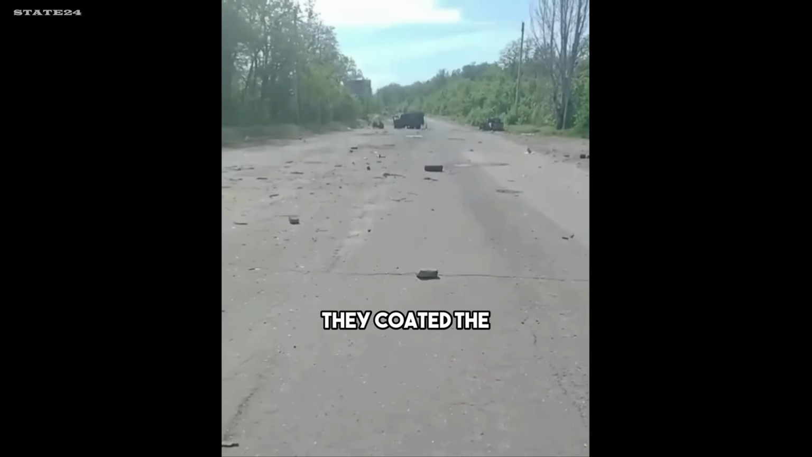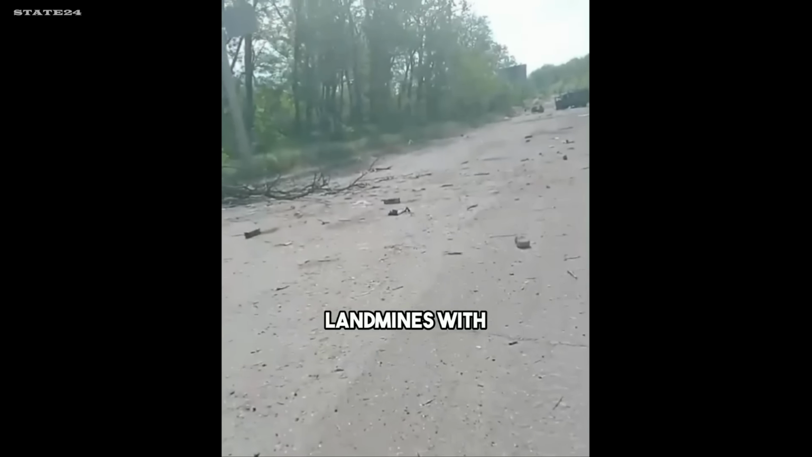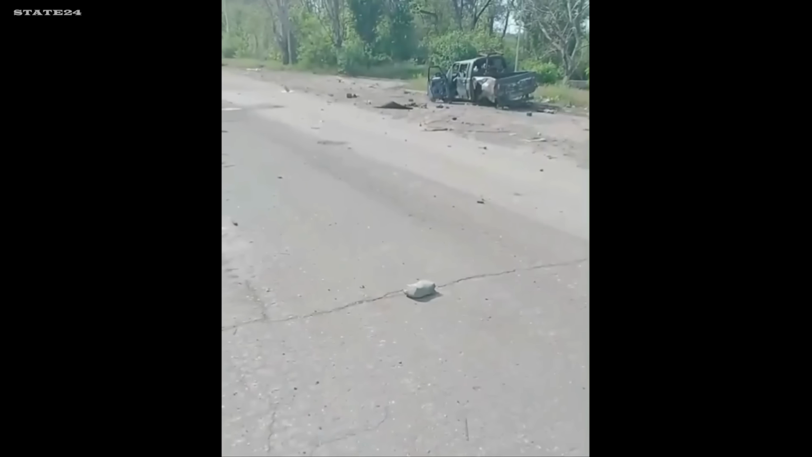Ukrainian PTMU magnetic anti-vehicle mines planted on Russian supply routes by heavy drones, disguised with cement and paint to match the road. This footage was filmed by a Russian soldier who found one.